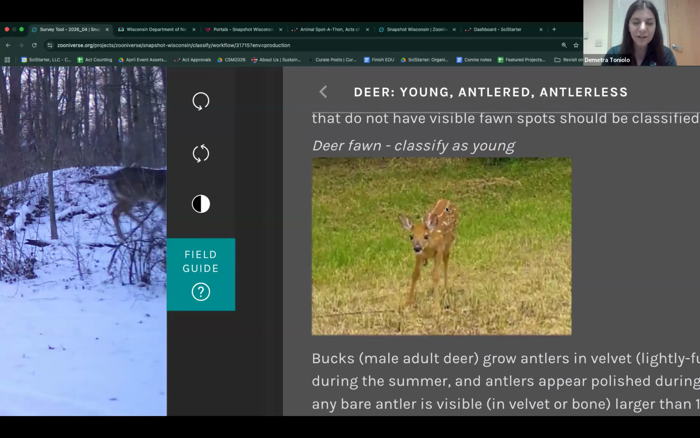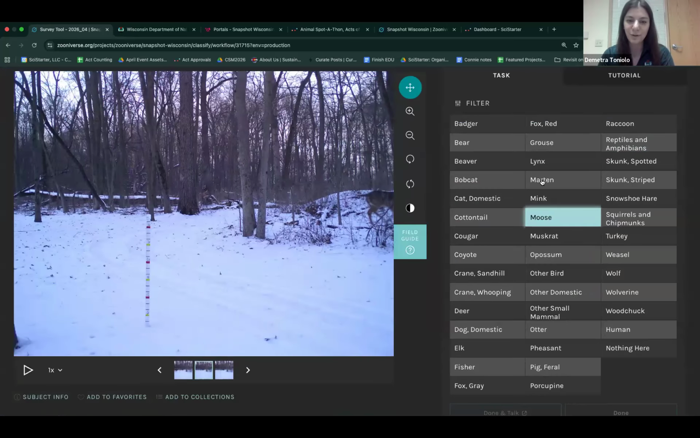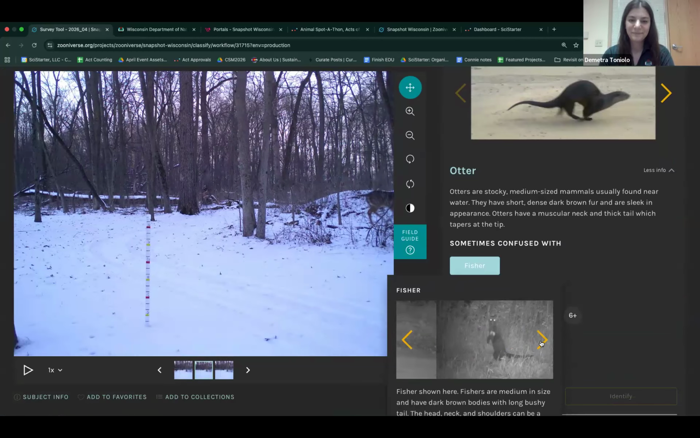So yes, we have a description, and there are often pictures in the field guides on what to look for. Then there'll be notes about how this animal might look like this species, and here's how to distinguish them. When we were looking at otter and fisher tails, we learned that fishers' tails are about the same length as the body, and they're usually pretty fuzzy or furry looking, whereas an otter's tail is tapered and usually wet looking. Those are some key features to look for with mustelids, the family of animals that otters and fishers are in. Great, thank you. Oh yeah, here's the comparison. Oh, so cool.